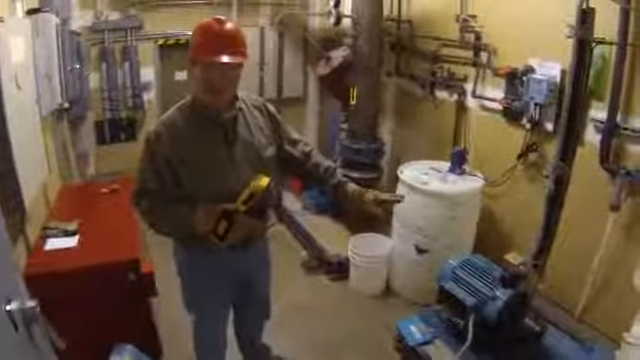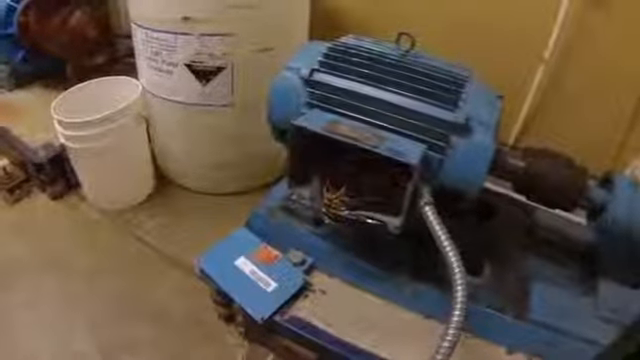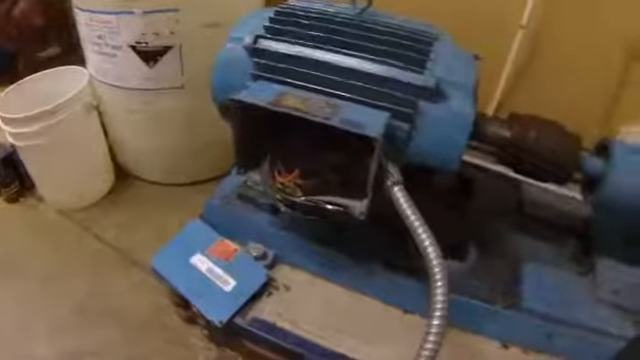Here we have an electrical motor coupled to a pump. The work that we've done in advance, obviously you can see that we've removed the shroud over the coupling and we've removed the cover over the junction box or the termination box. You need to have direct line of sight with thermal imaging in order to do a proper inspection.